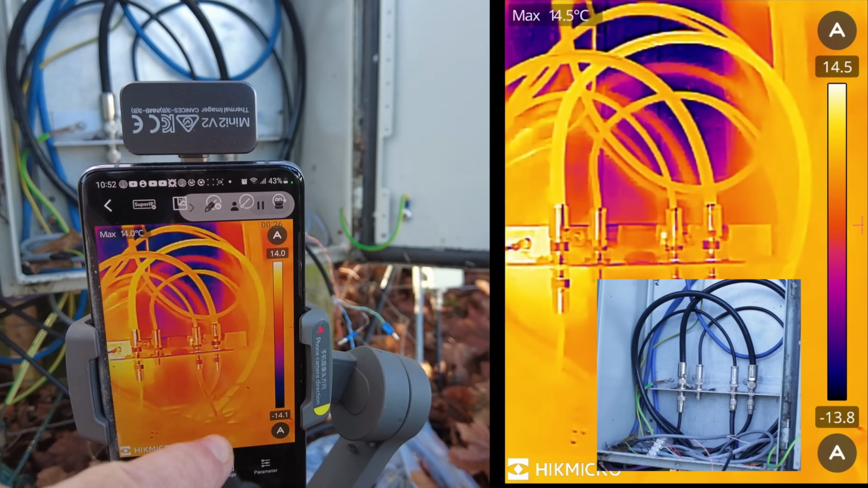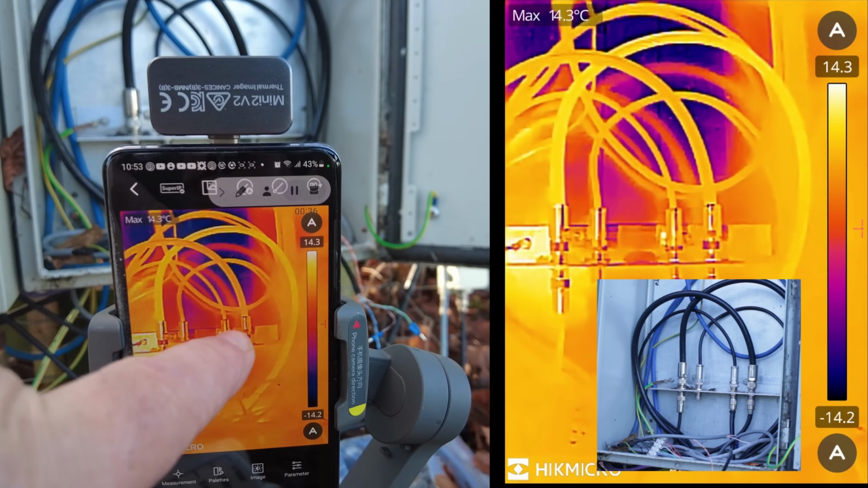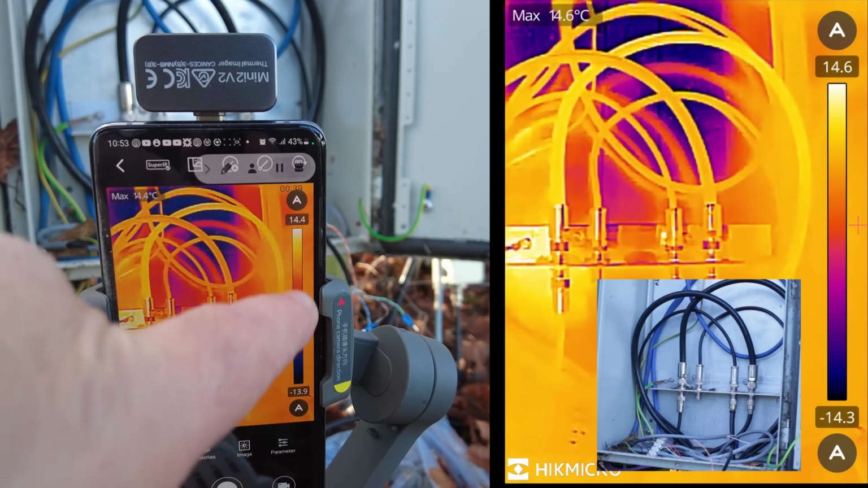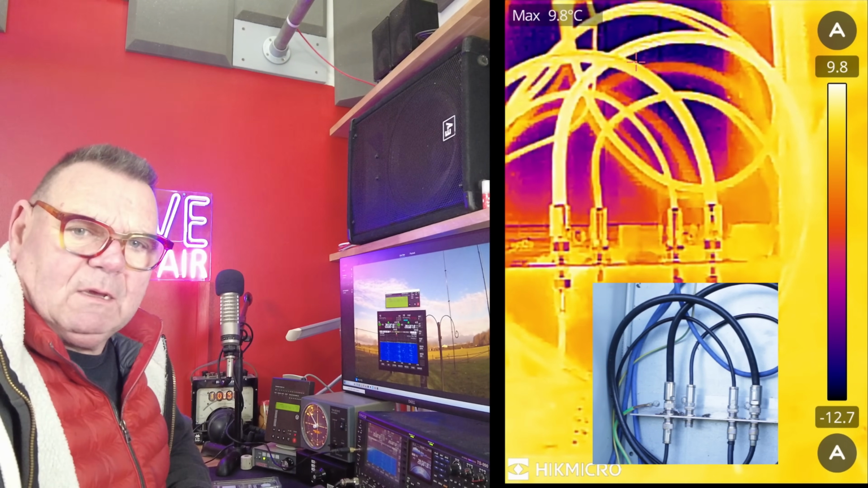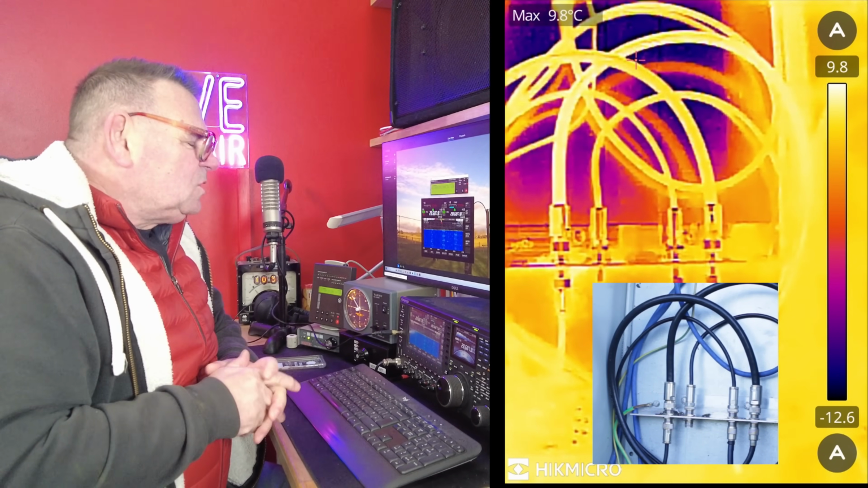So this experiment I found interesting, and I think what we need to do is put a short section of RG58 with a couple of SO239 bullets, just to see the difference between RG58 and that really heavy coax, which is EcoFlex 15, very similar to Hyperflex 13 from Messi and Paoloni. And the colours, by the way, make it look as if it's a lot hotter than it really is. You have to look at the scale down the side. In this bit I'm looking at here, maximum temperature is 9 degrees centigrade. Background temperature was about 5 or 6 degrees.